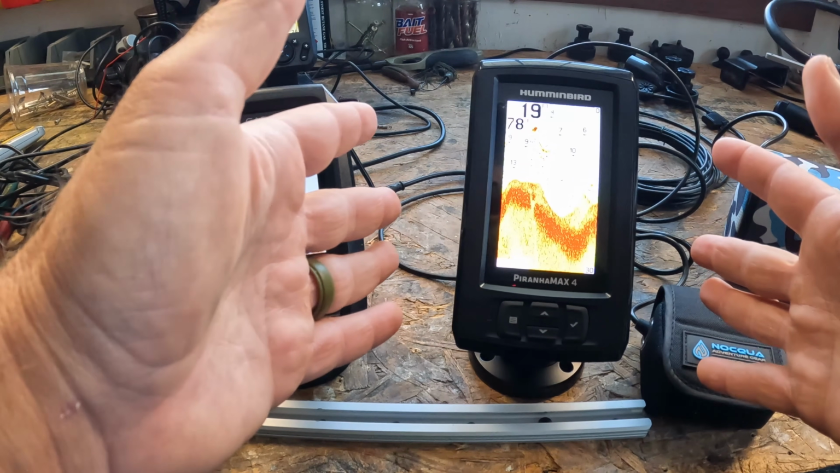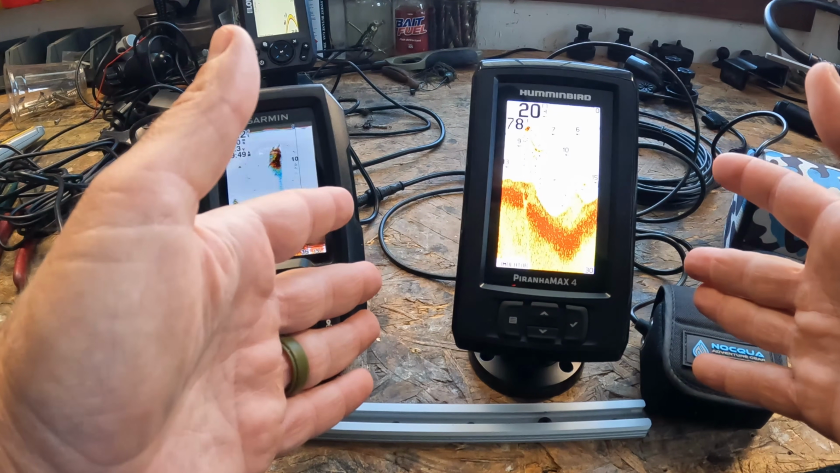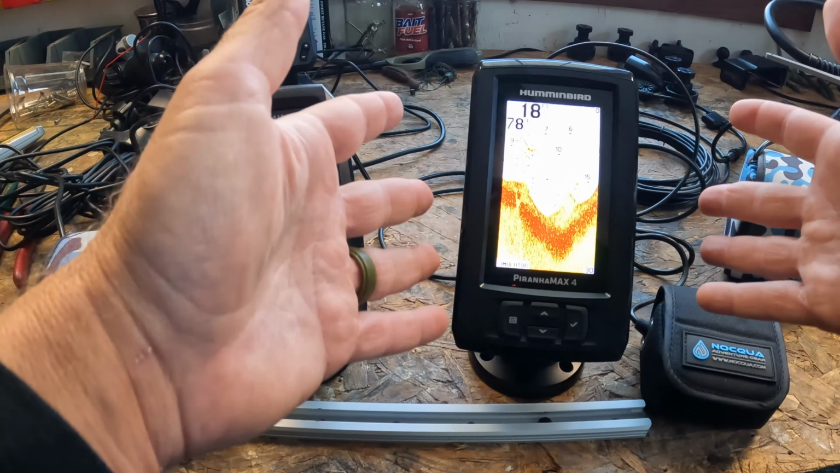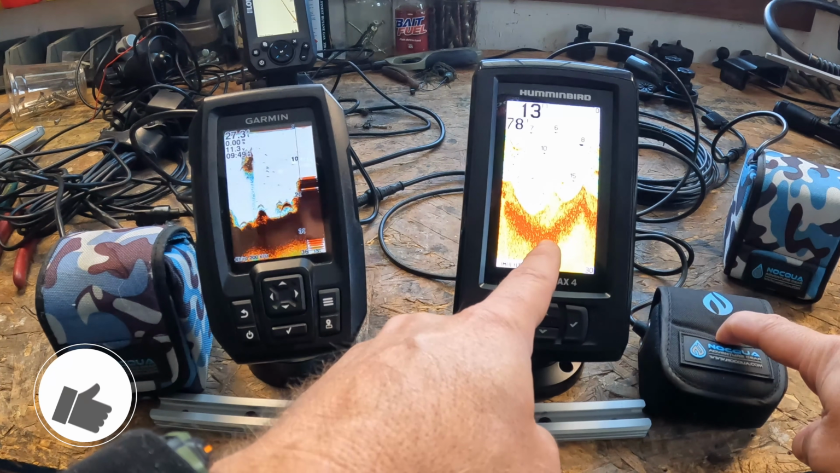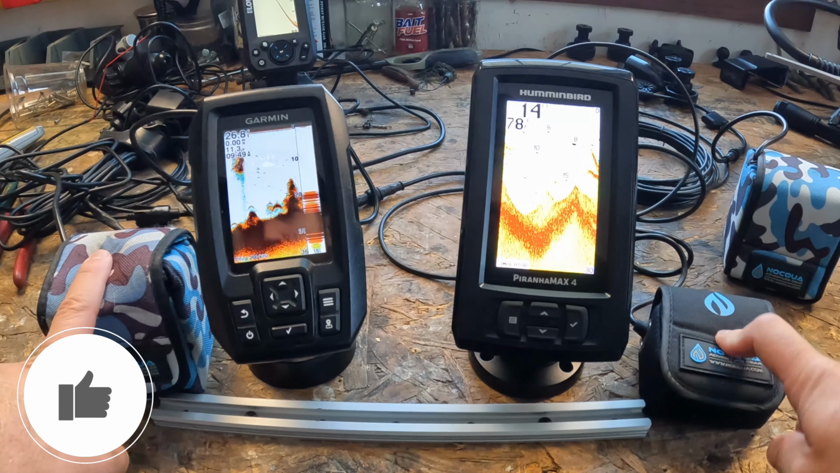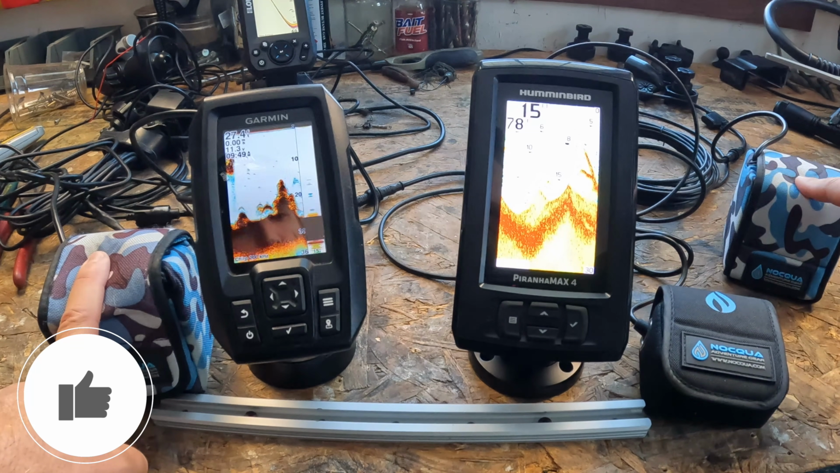Now for the Humminbird PiranhaMAX 4, it's going to sip less power at 0.18 amps, and because of that, you're going to get a longer runtime, right? So in that 4.4 amp hour from Aqua, it's going to run this thing for 24 hours. For a 10 amp hour, it's going to run this thing for 55 hours and over 100 hours on the 20 amp hour battery.